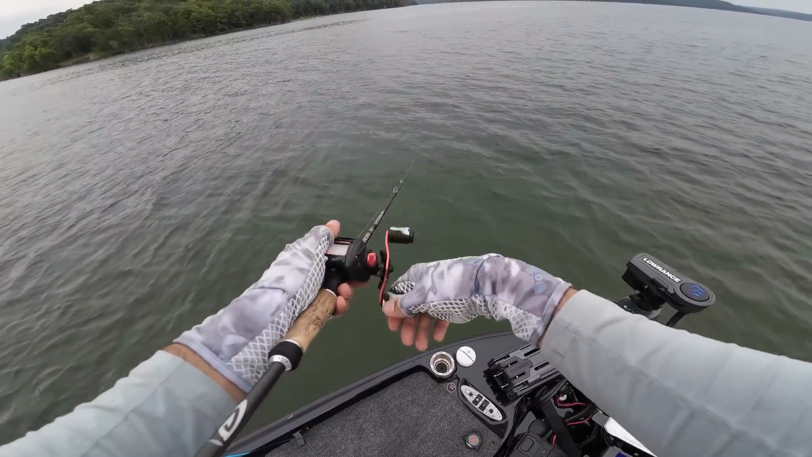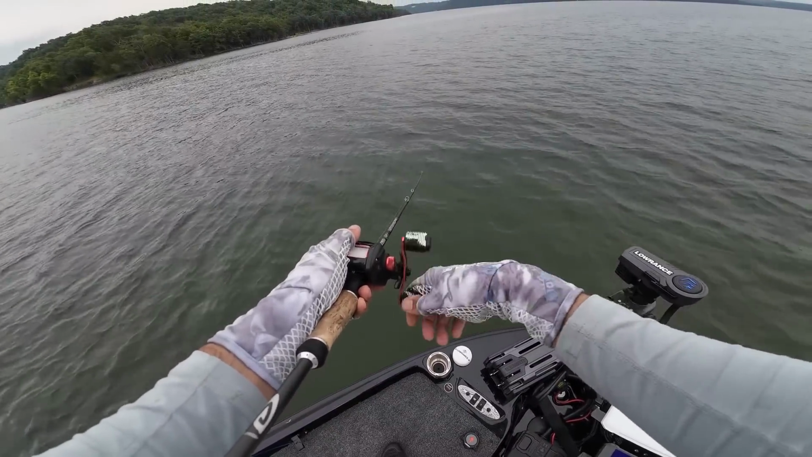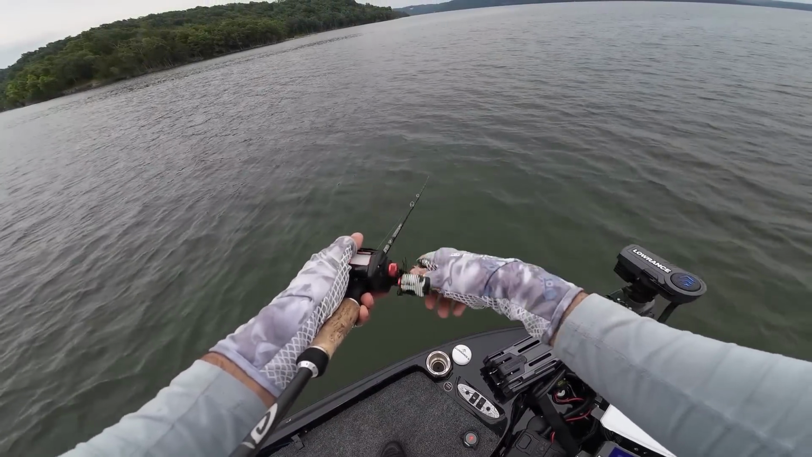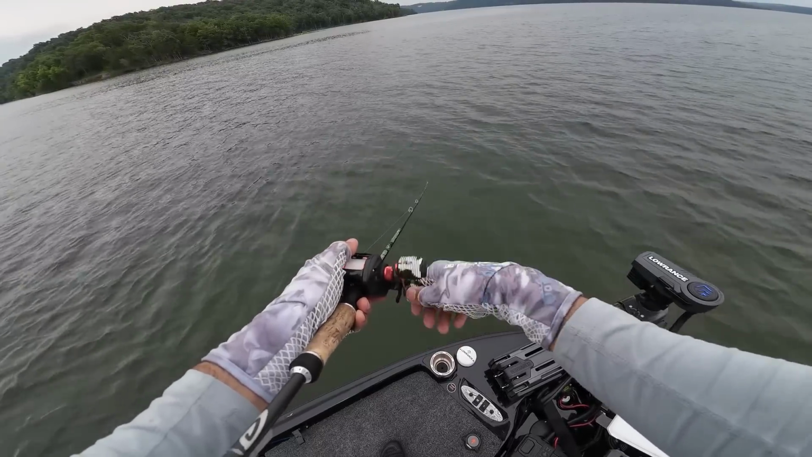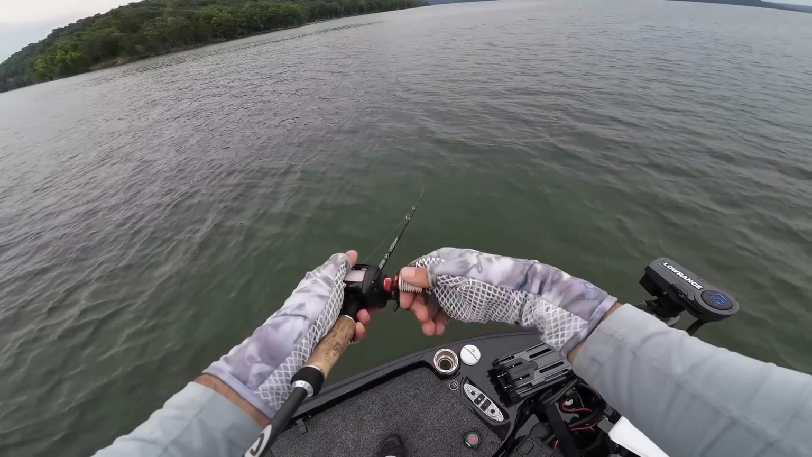I'm using just a jerkbait rod on this because it's a little bit more limber and helps me just get that bait out there. And right now I'm just kind of getting in the area where these fish are blowing up, winding that thing back. Let's see if we can get another one on it.